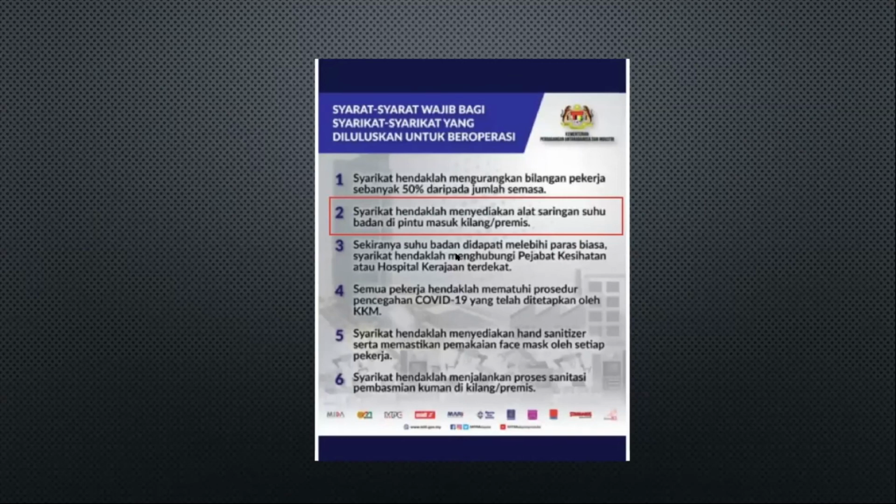Some customers use a thermometer, but imagine if you have a few hundred staff, you cannot afford to scan one by one. That's going to delay their work time. At the same time, you're exposing the one holding the thermometer to close contact with everybody else. That is why we come in with the camera, so that it eliminates all this and reduces the time for you to do the screening for every single staff. Okay, and you have a record as well.